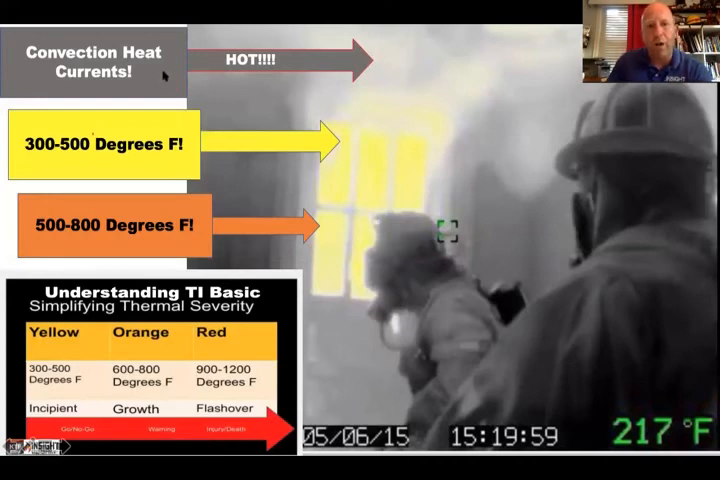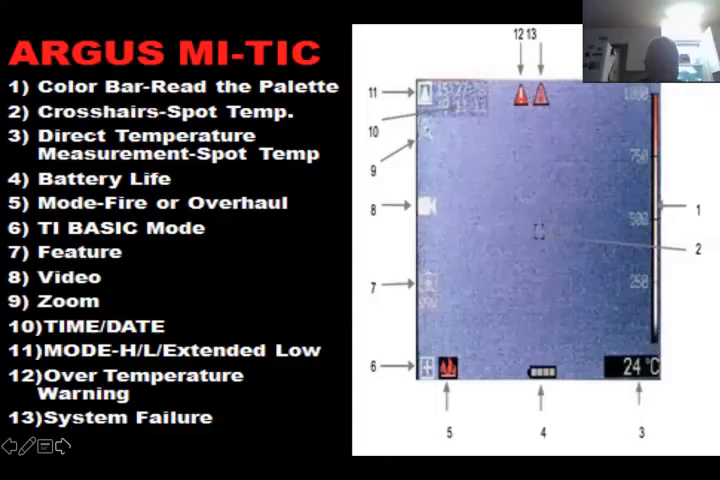So if you have a fire with the Argus camera, this is what it'll look like. These are 2 firefighters in a burn we did in Shelby. They're about to make entry. You notice you see the yellow coming through that old door and the gray and white convection currents. Yellow's 300 to 500 degrees. They follow the same color palette, the TI basic color palette that FLIR does. I believe that's the simplest, easiest to understand, because you don't want to wait to show colorization with firefighters today, because we don't respond to grayscale despite what thermographers think. There's a big disconnect between engineering and human behavior. They think it works this way, but then they don't study the context of the environment the firefighters function in and realize we don't have time to do that.